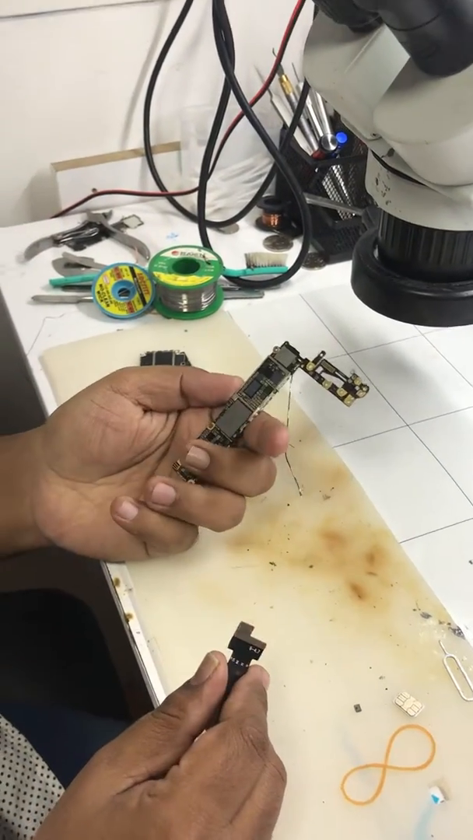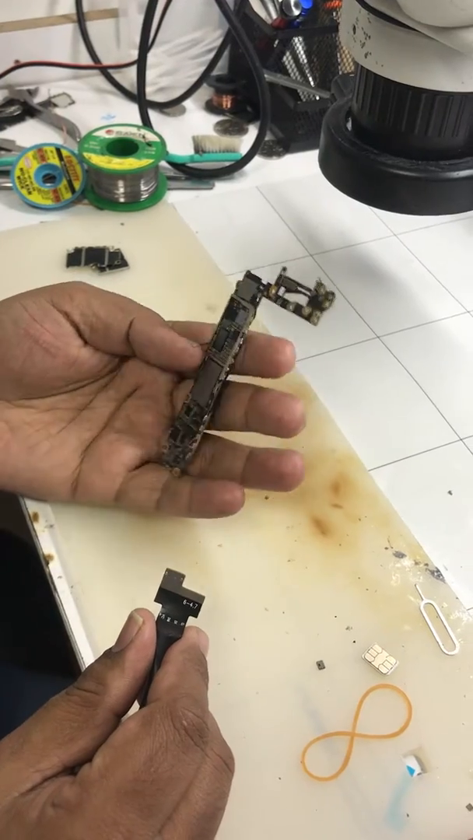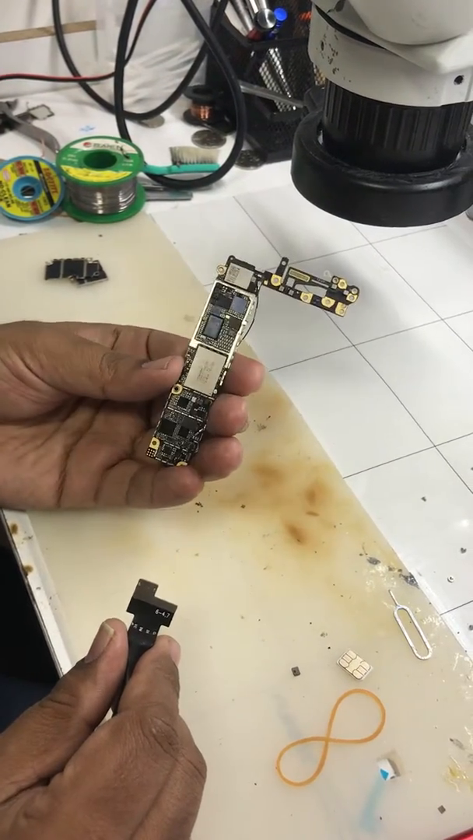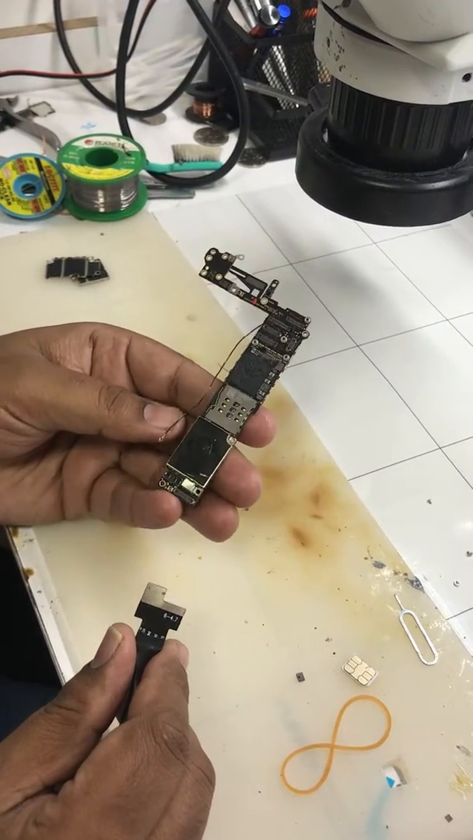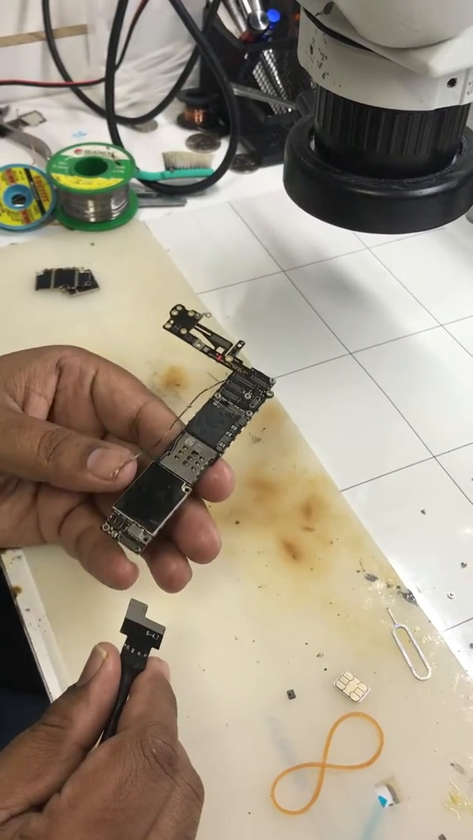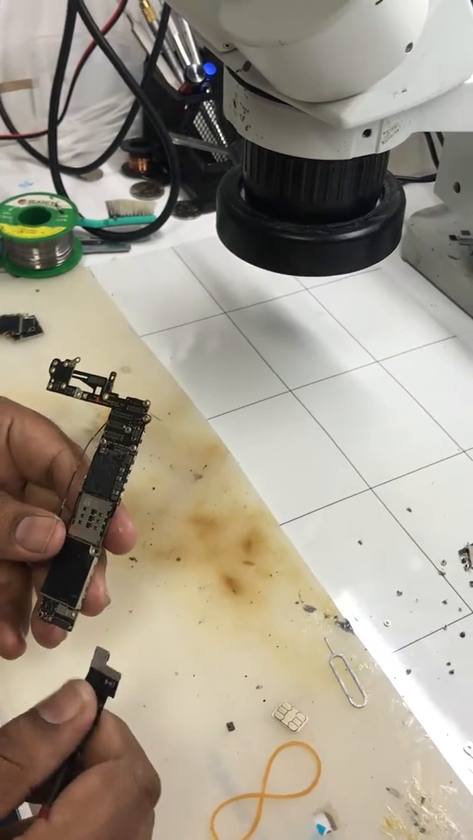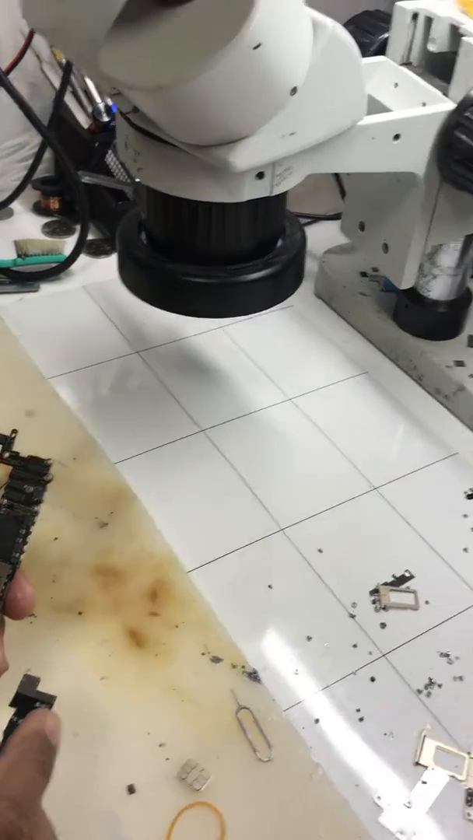Hello guys, this is an iPhone 6 motherboard. It's short and was already repaired by someone else. So let's try to fix it and trace the shortage. Today I'll show you one cool gadget, a thermal imaging cam. It detects the shortage.